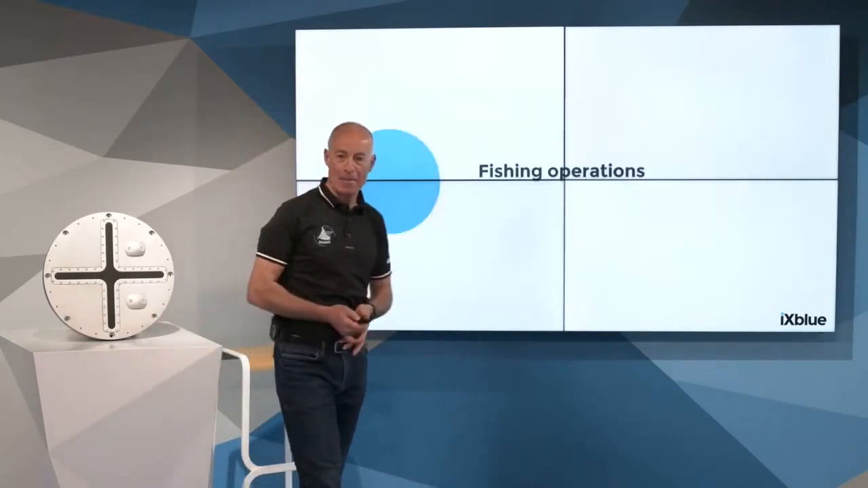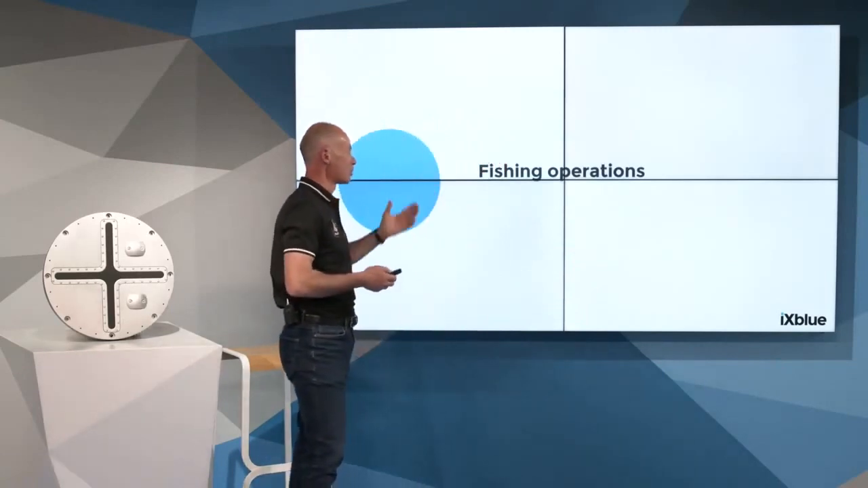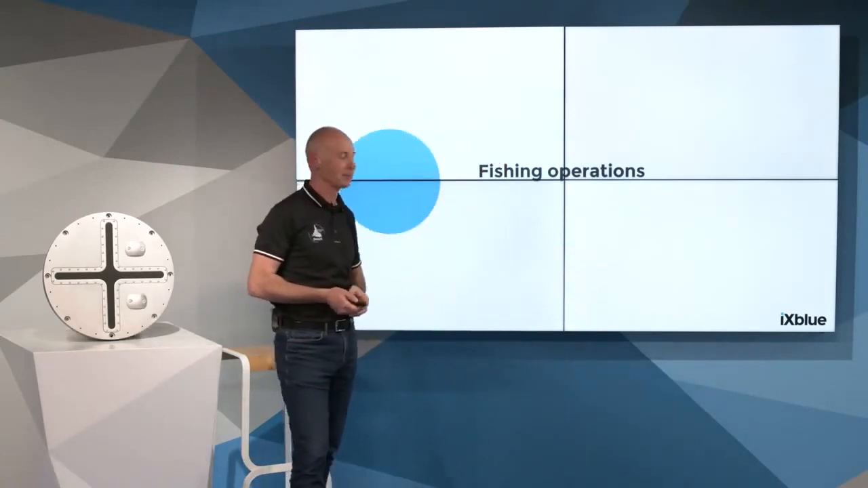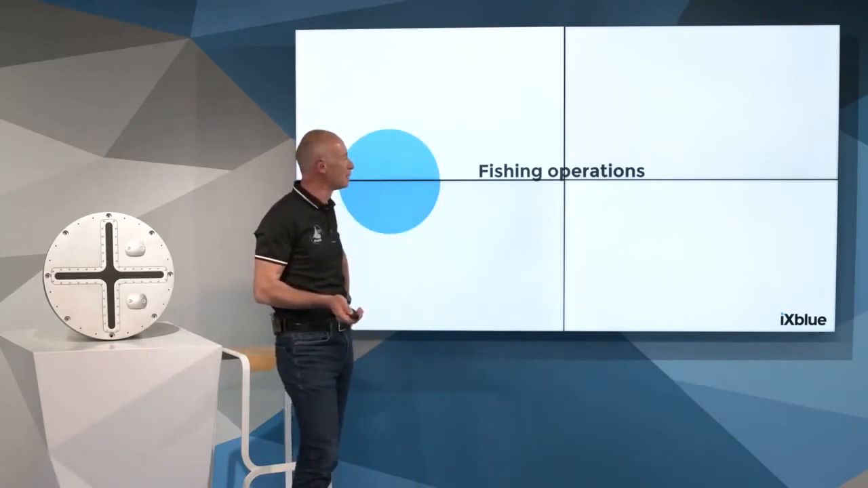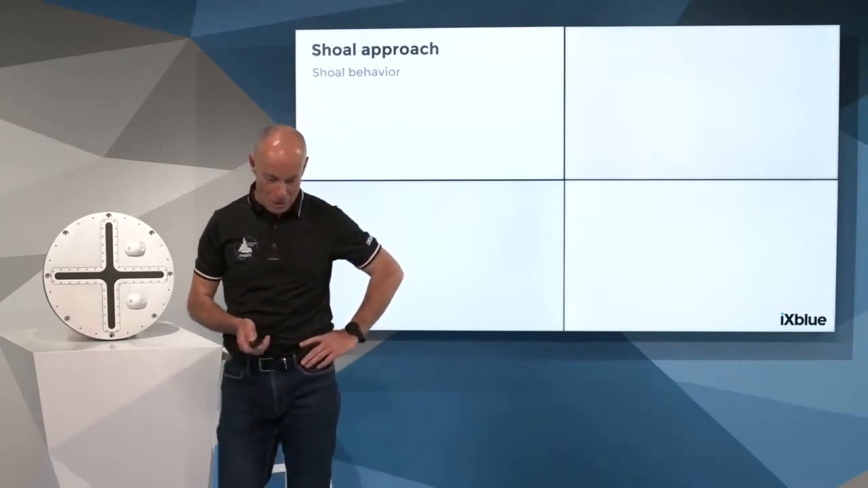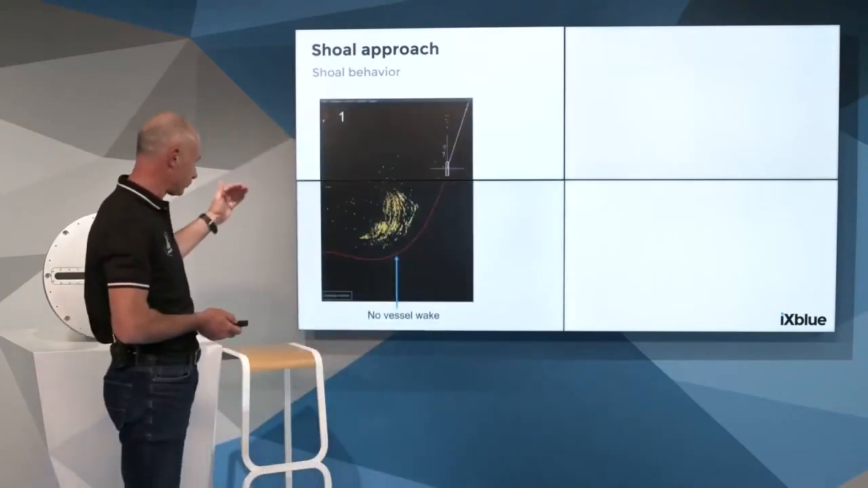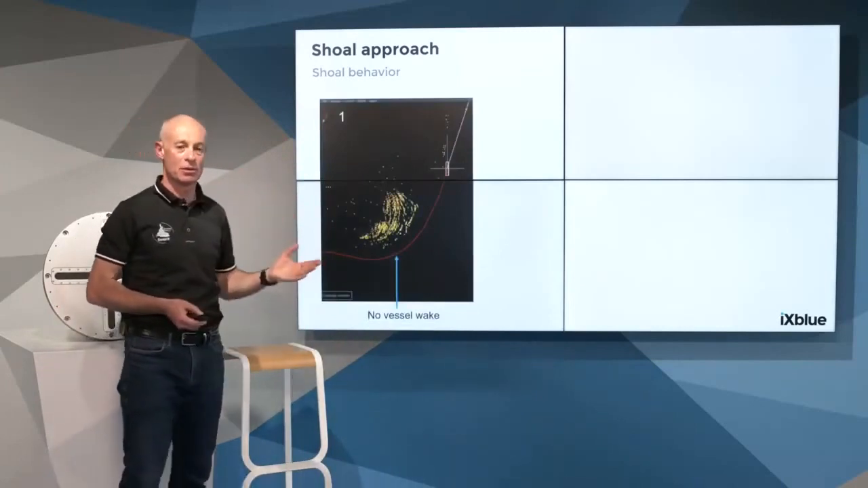So if we observe now some fishing examples, I want to show you an approach on a free shoal. That's the first example I wanted to show you today. This one is the way to approach the shoal and the understanding of the behavior.